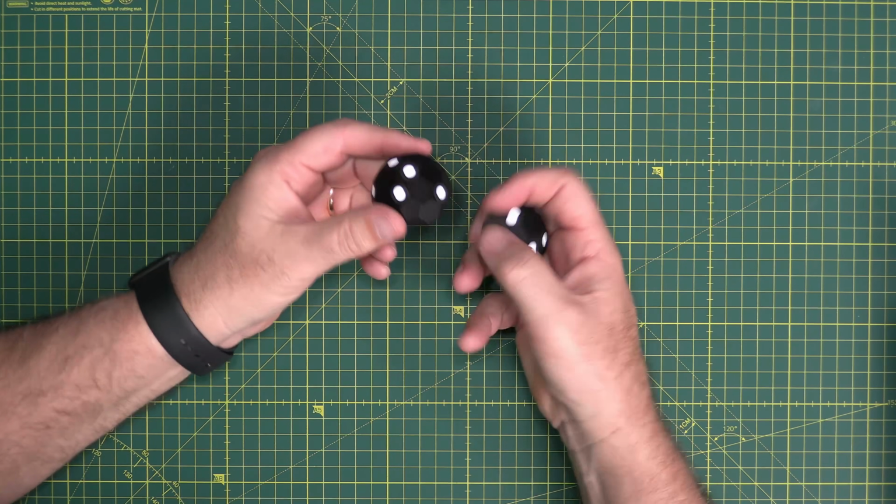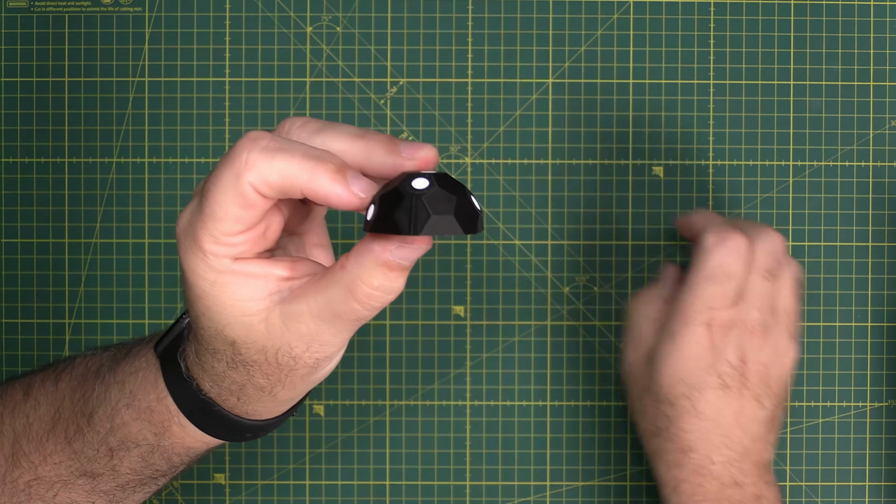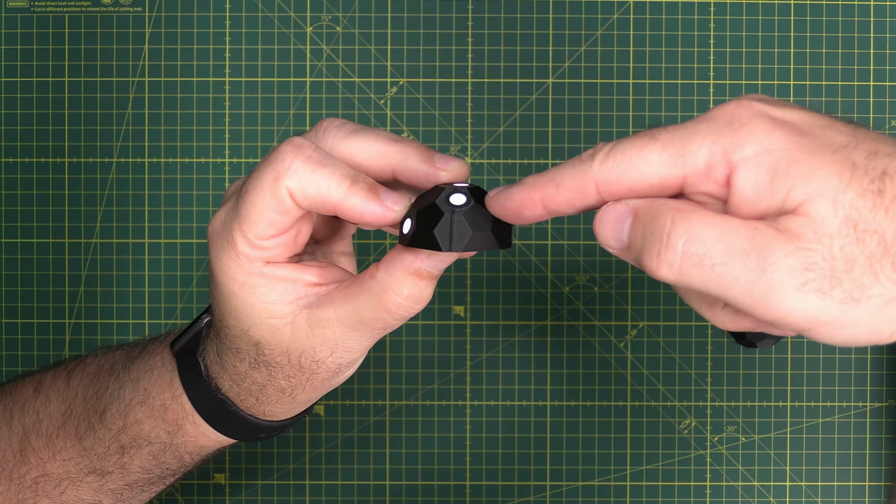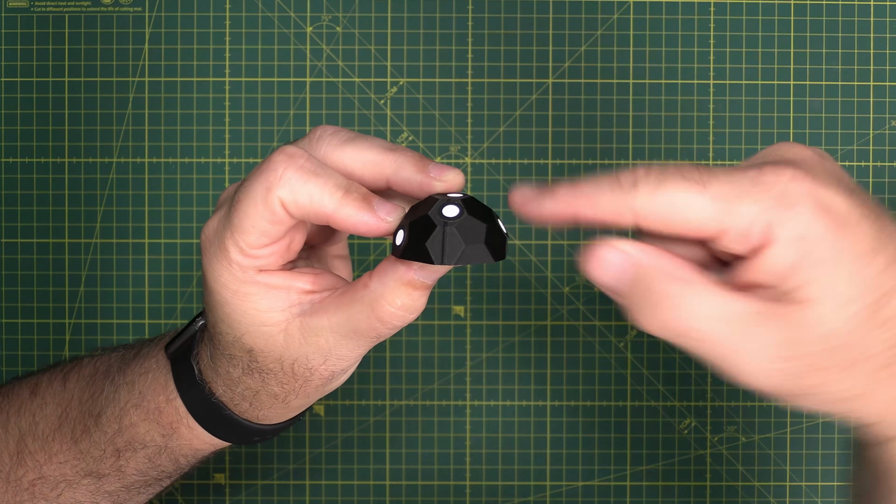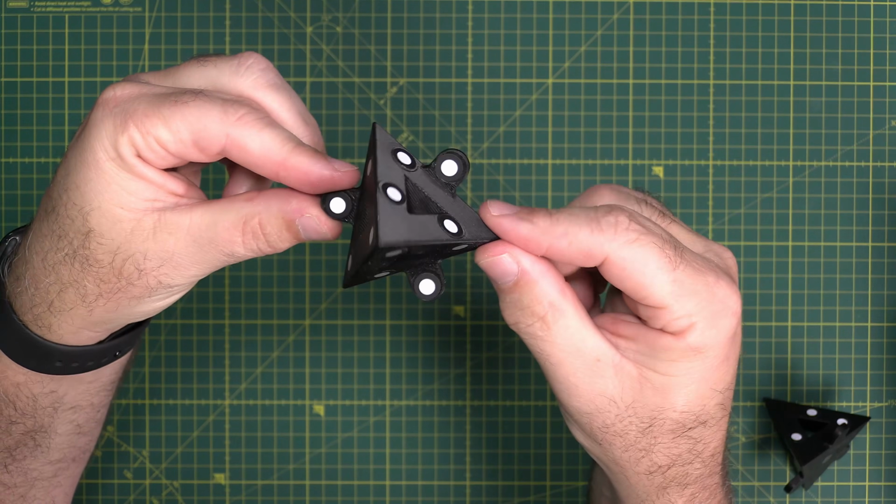I also use these little domes. How great they are. And the reason I like them as well is because of the shape of them. So if a scanner is looking down at that, depending on what angle it's looking at, you can still see the dots square on. And I have these little pyramids.